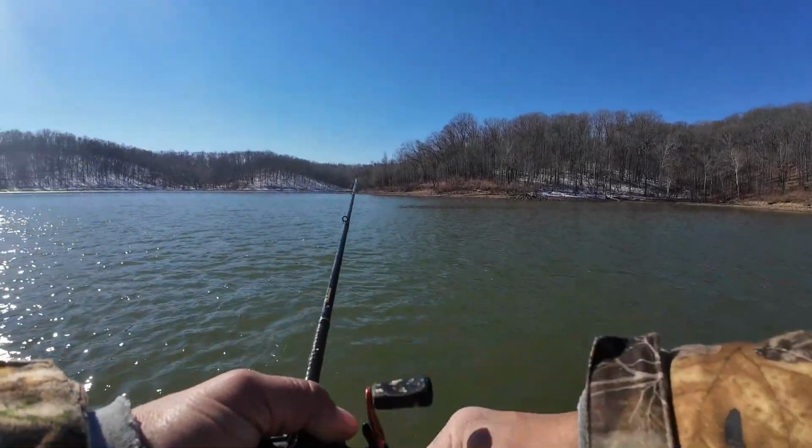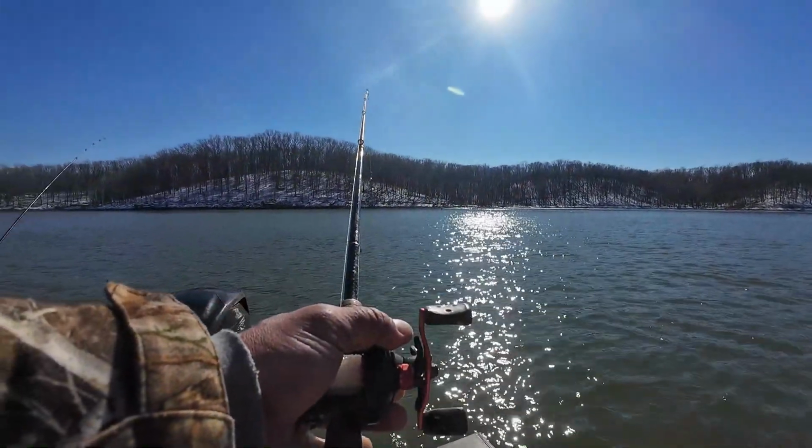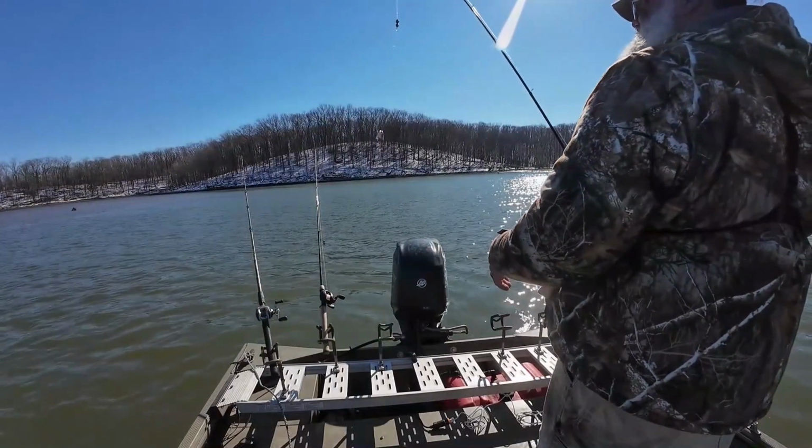He come off. Biggest fish of the day come off.